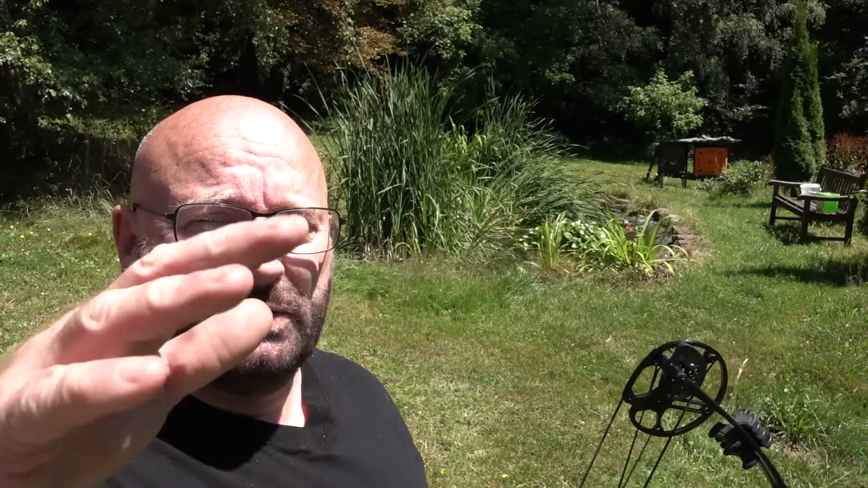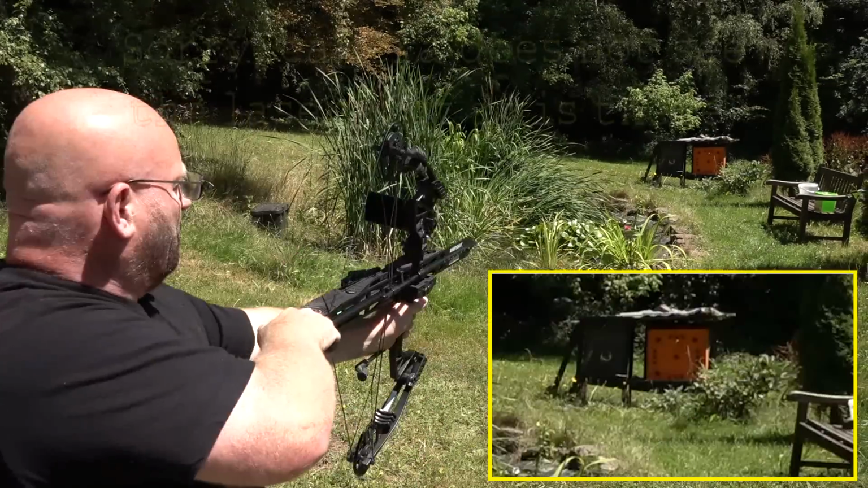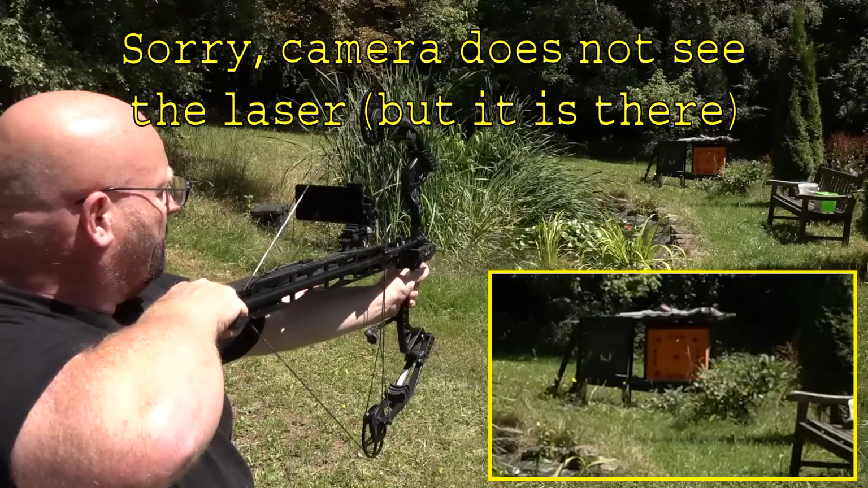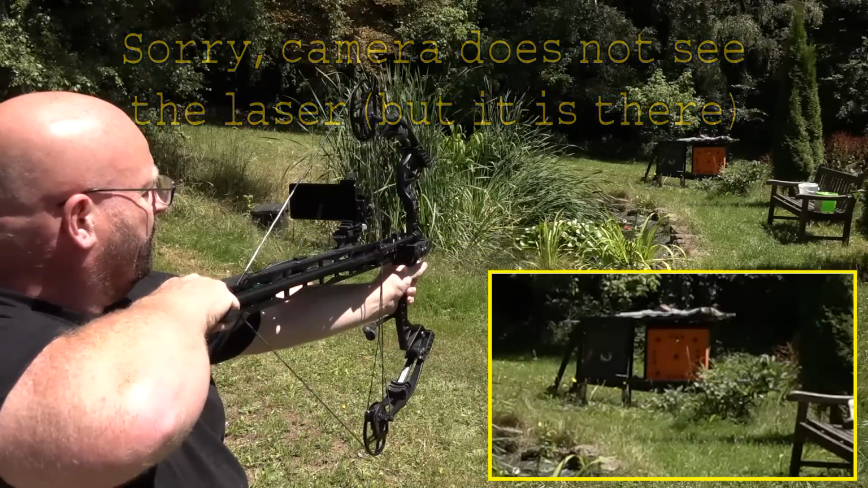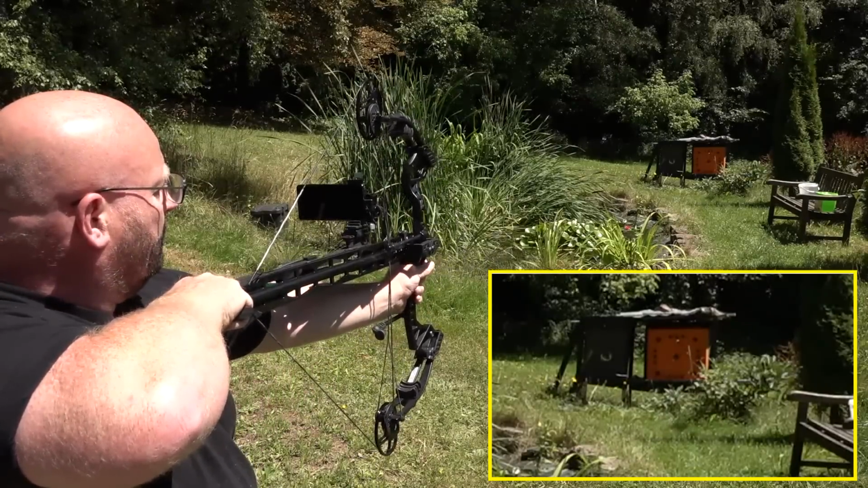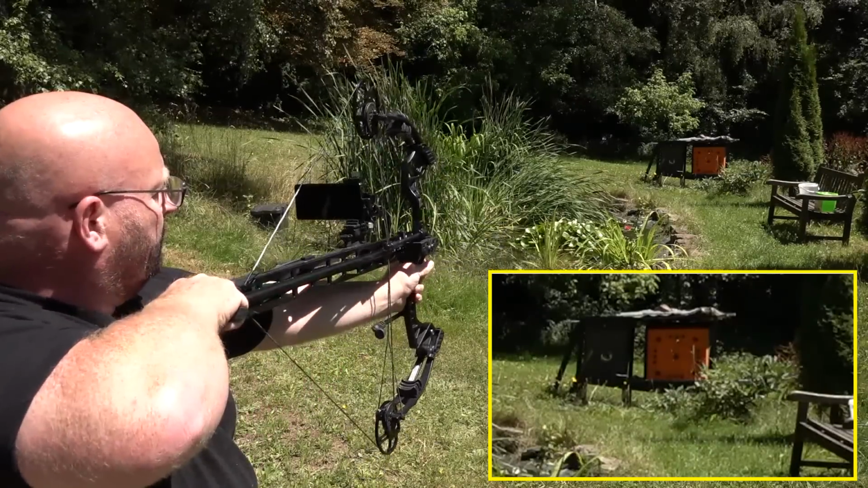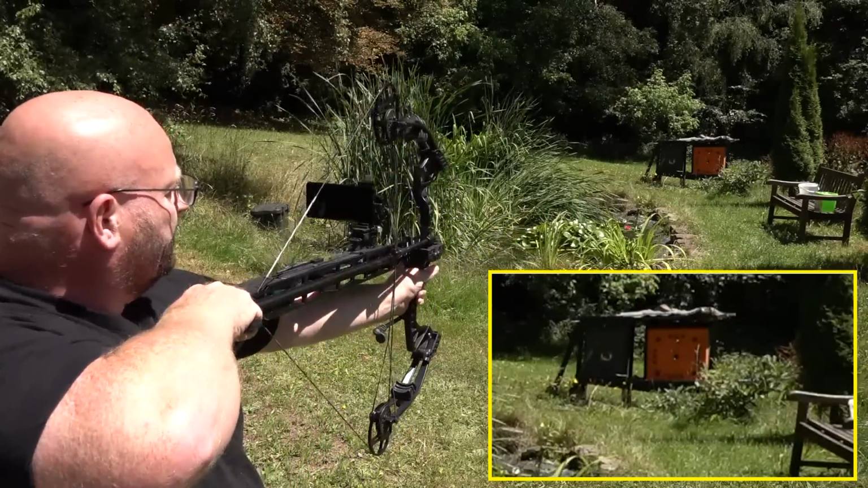So I switched on the laser, and you can probably not see it because it's so bright out there today that the camera is just dimming down. But I can see my laser on my target, and I can sight the weapon in using the H and V adjustments built into the laser. Okay, that was a pretty good hit. Last arrow.